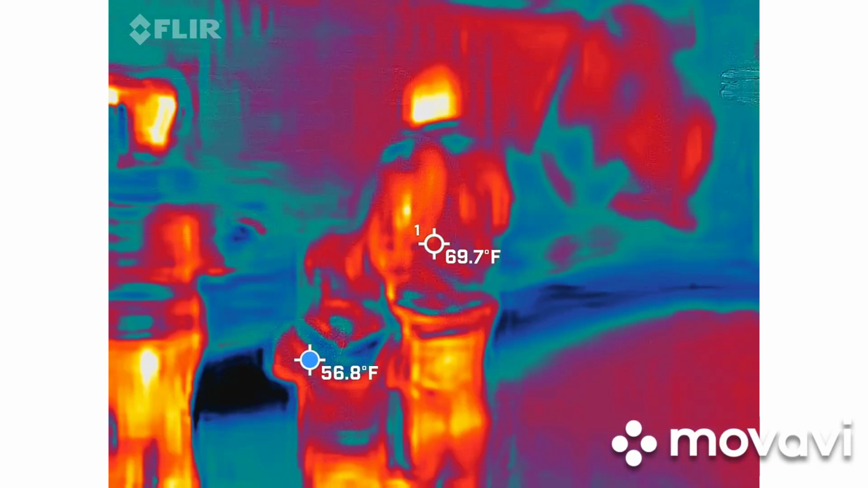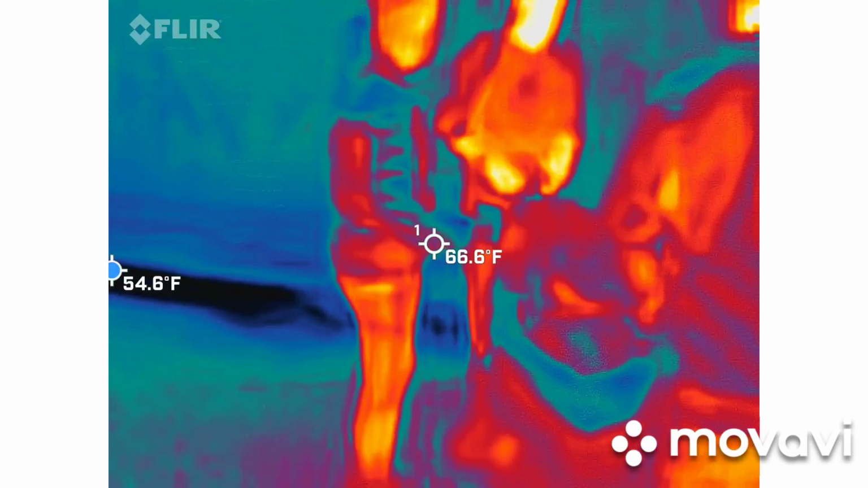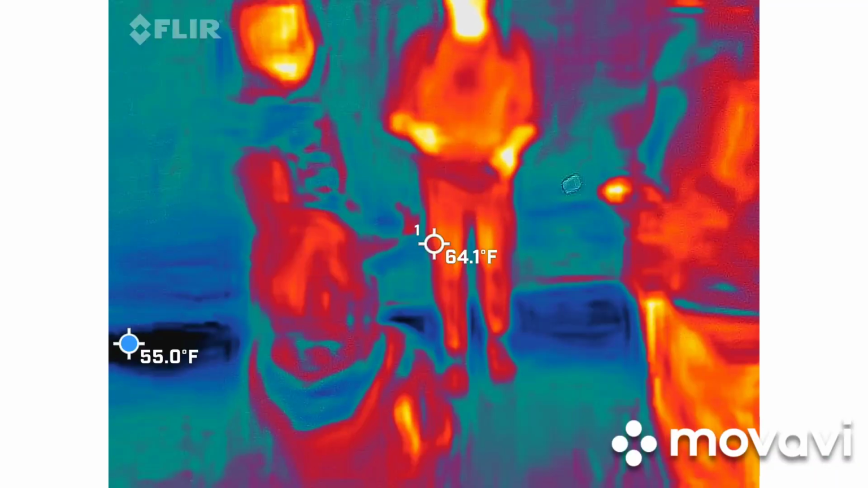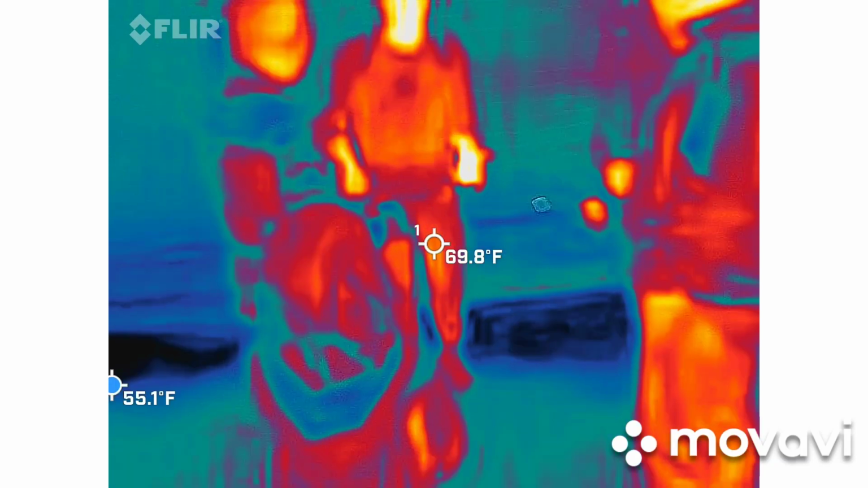I haven't caught anything with it, but it is an interesting method. I actually thought about attaching one of those to that camera, so that way you could just toggle it on and walk around with it. Of course, you can't do that with the tour. It's too much off one person.